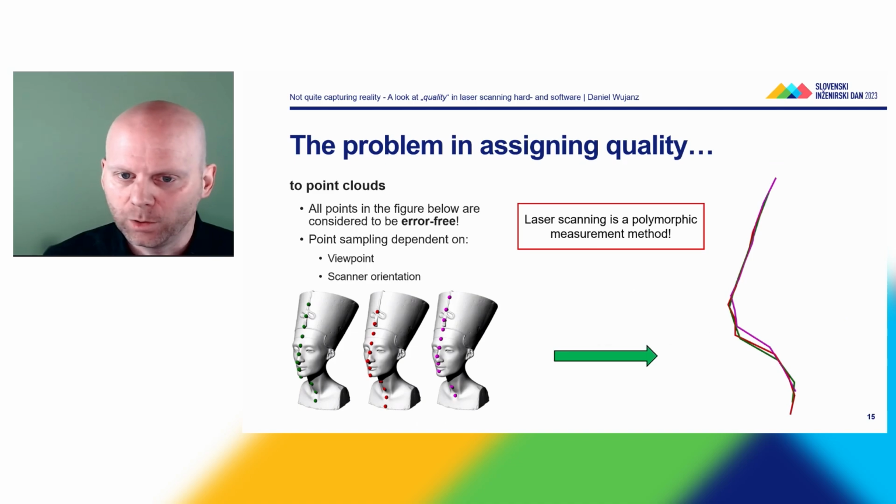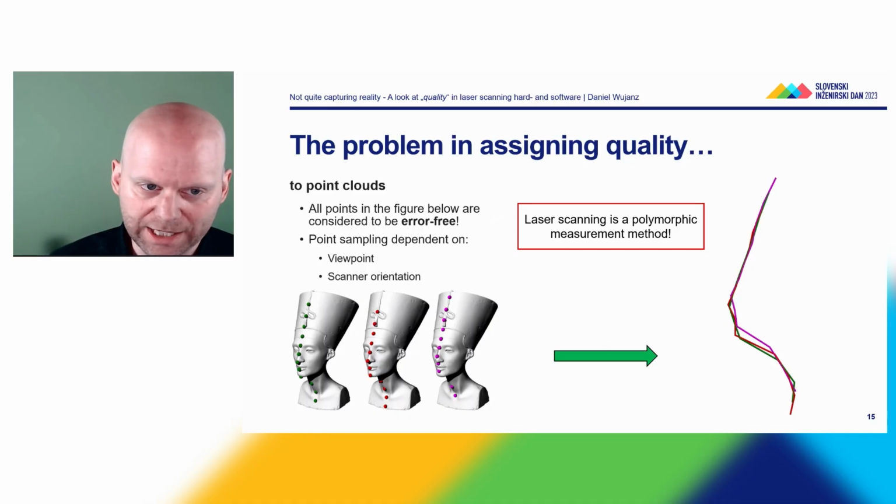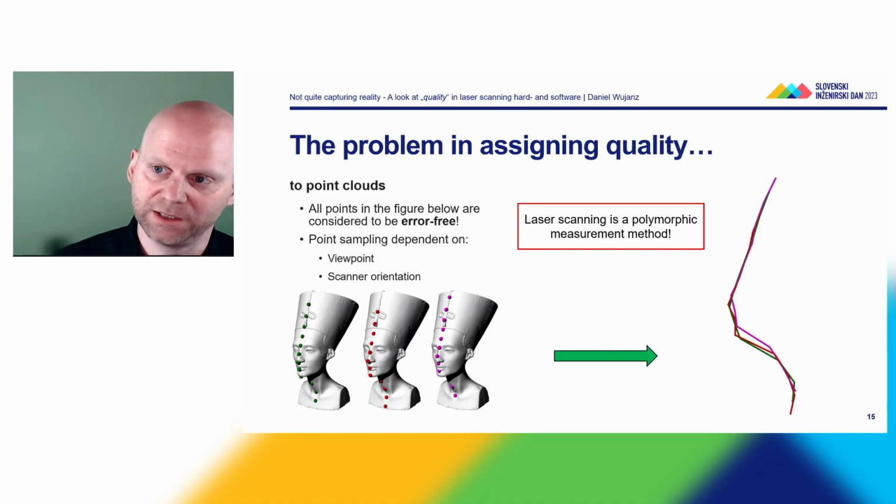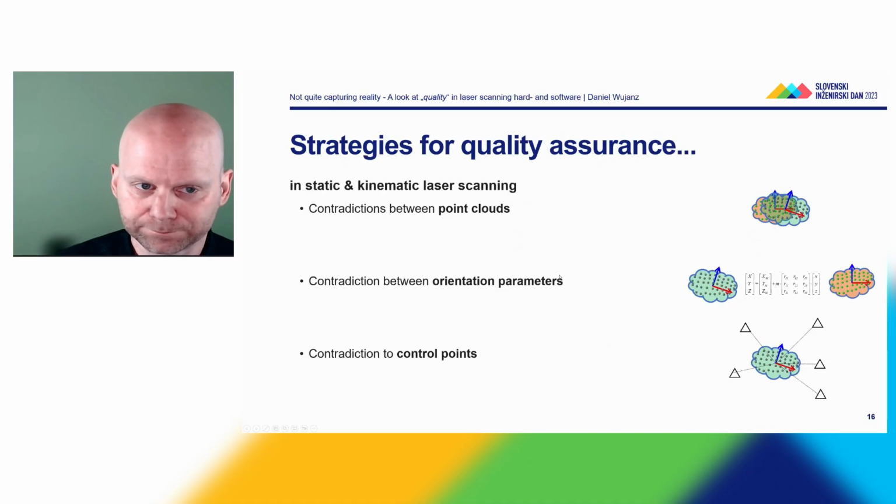So what do we see? So actually we can tell that laser scanning is a polymorphic measurement method. So that means even though I have error-free measurements, if I connect these 3 different data sets, you can see there are large discrepancies just because the points are differently sampled in the object space. And this is essentially one of the biggest problems in processing laser scanning measurements.